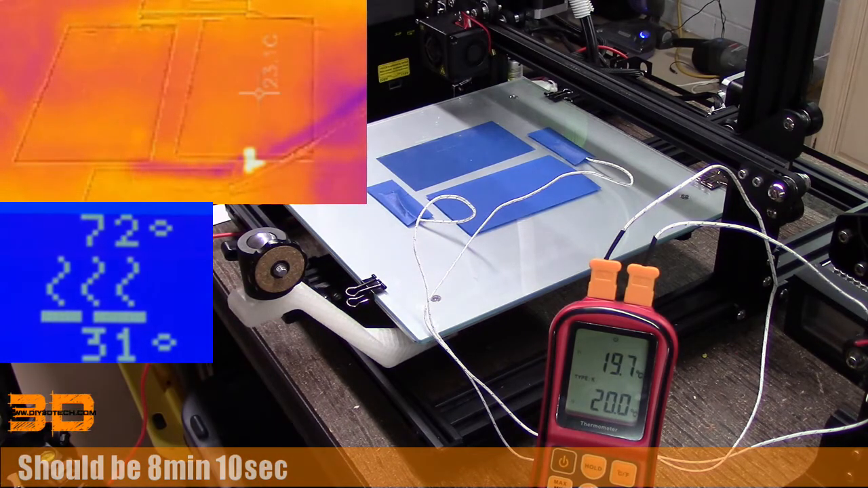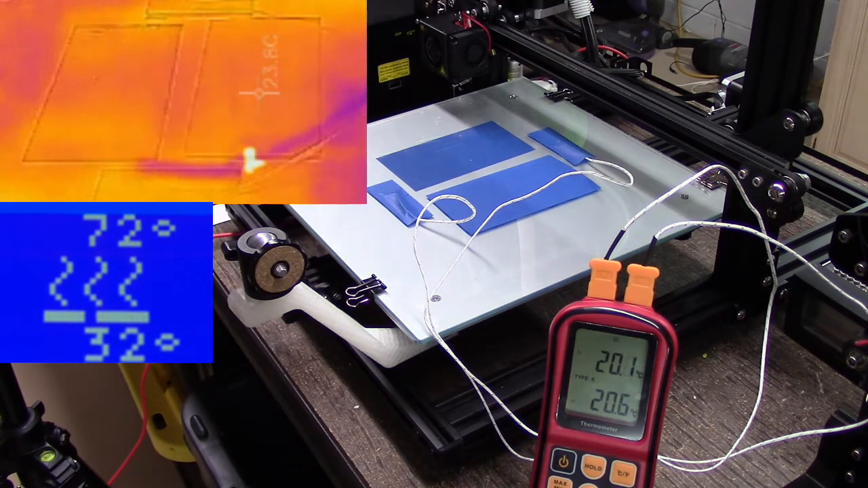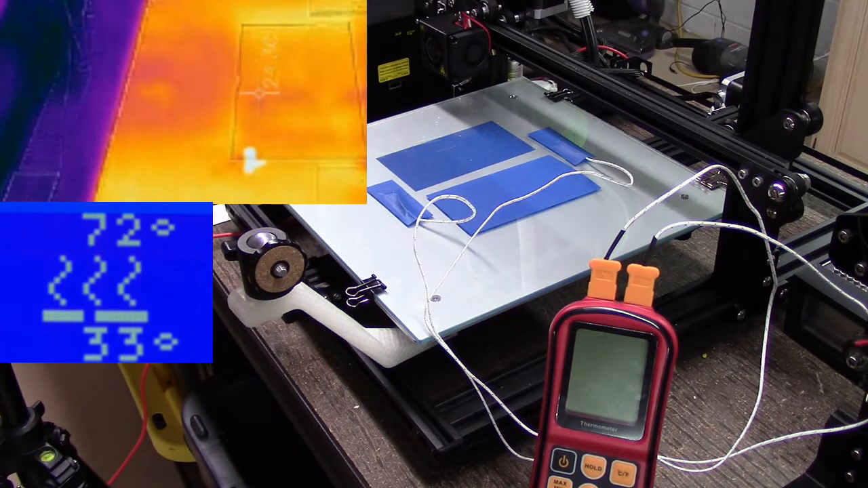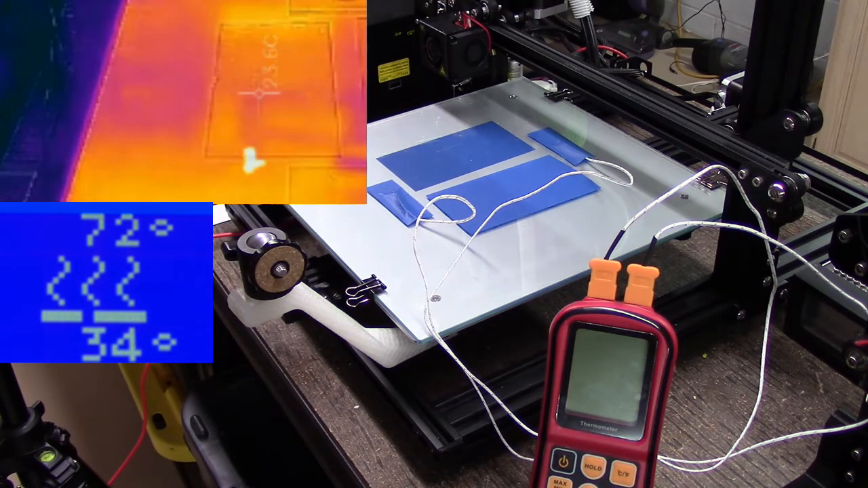Again, you can see the bed is heating a little bit differently on the Flir image. Now I want to roll this over and take a look. The temperature distribution appears to be different with the glass bed.